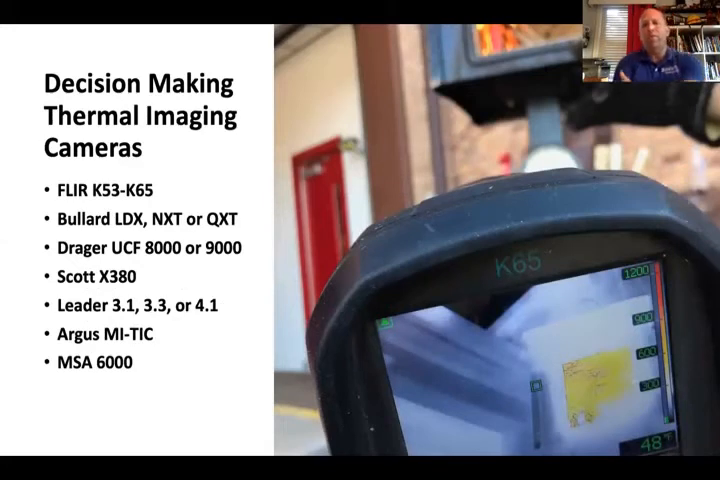So here's some examples of decision-making cameras. I got a picture of a FLIR K65 here looking at the Max Firebox. From the K53 to a K65 is what I would classify as your decision-making camera because it meets the NFPA minimum on your resolution standard. In your Bullard models, it's your LDX, NXT, or QXT.